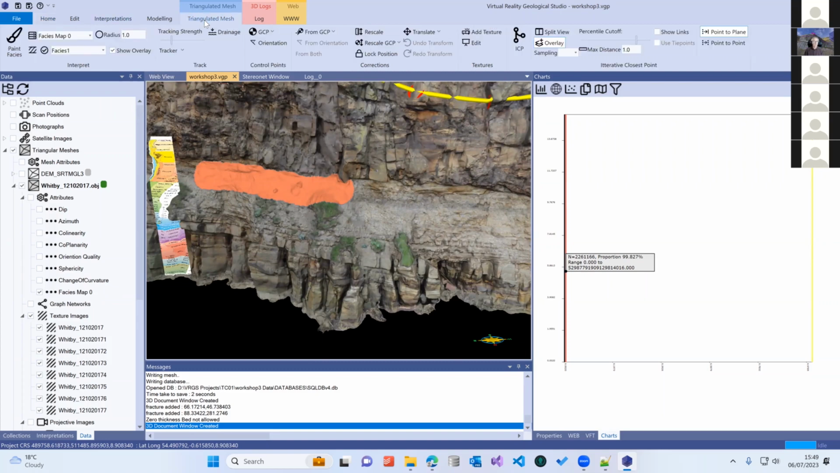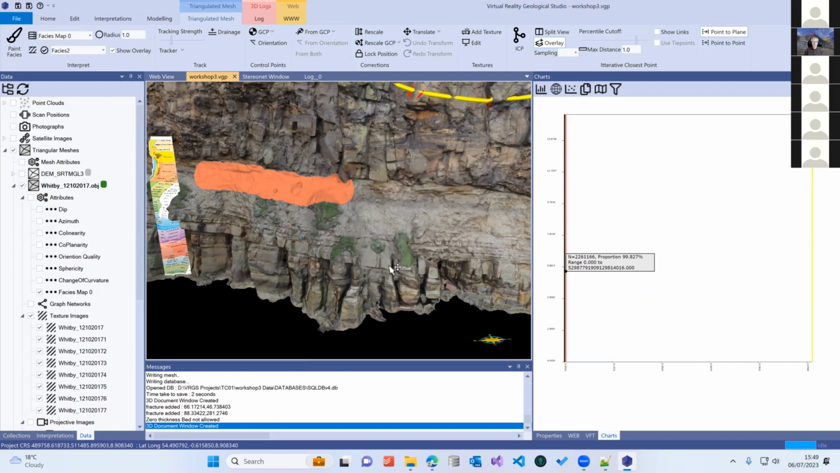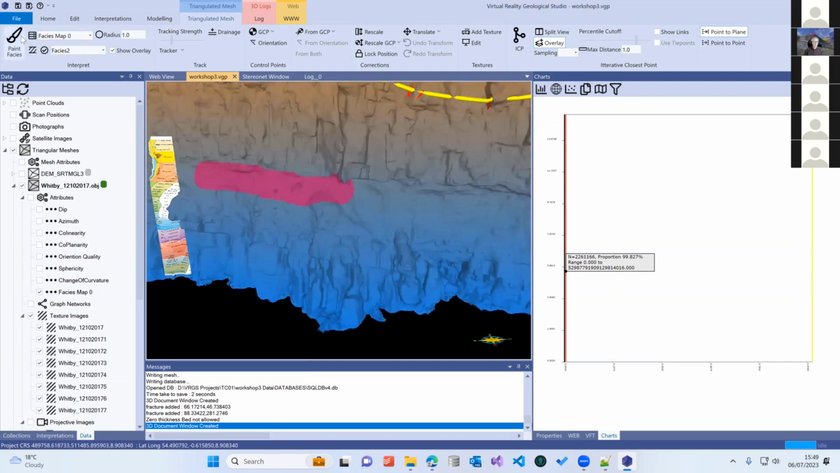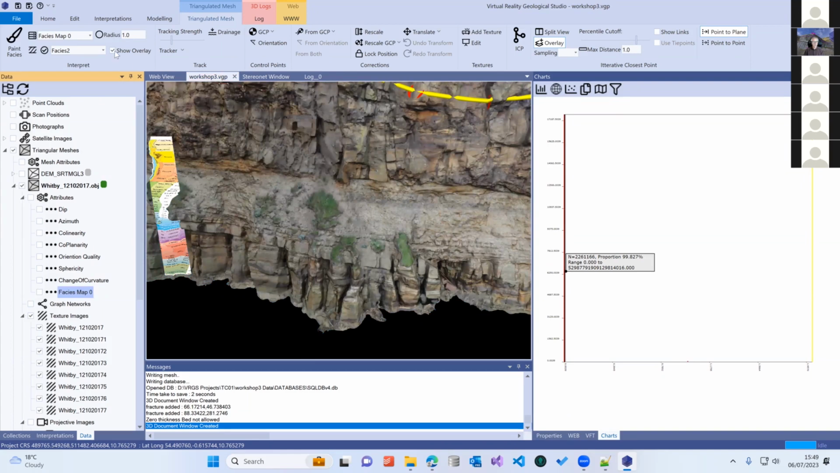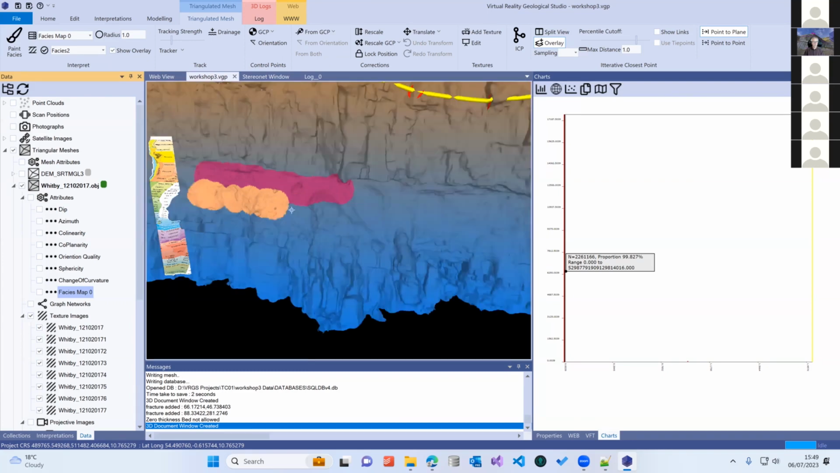So we might want to then go into our mesh. We can generate another facies, and then we could put the facies in there. Let me show the overlay. No, it's not showing the overlay correctly. But anyway, there's our second color map.